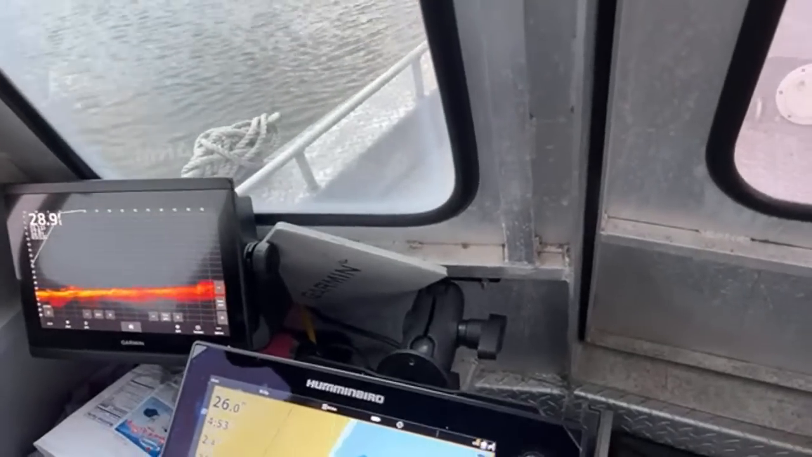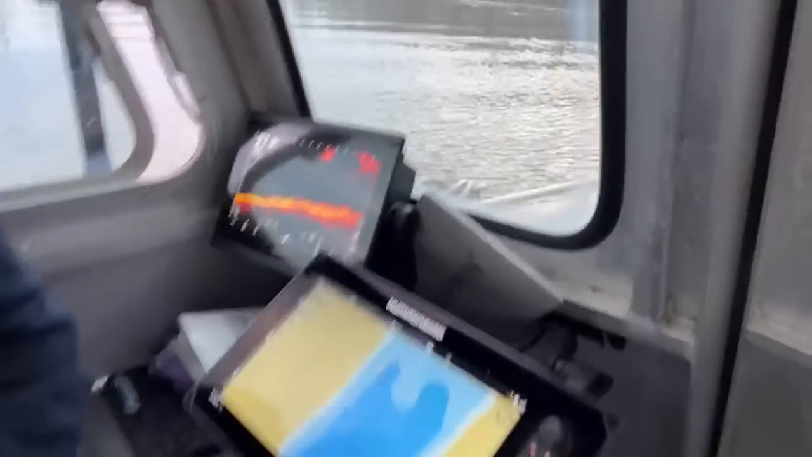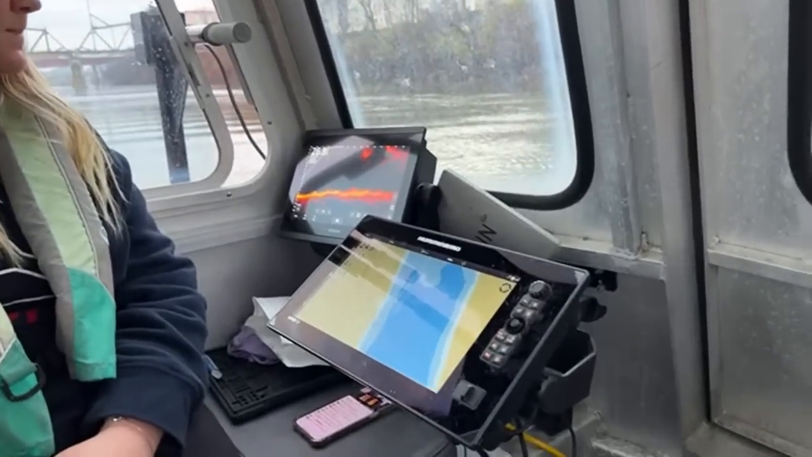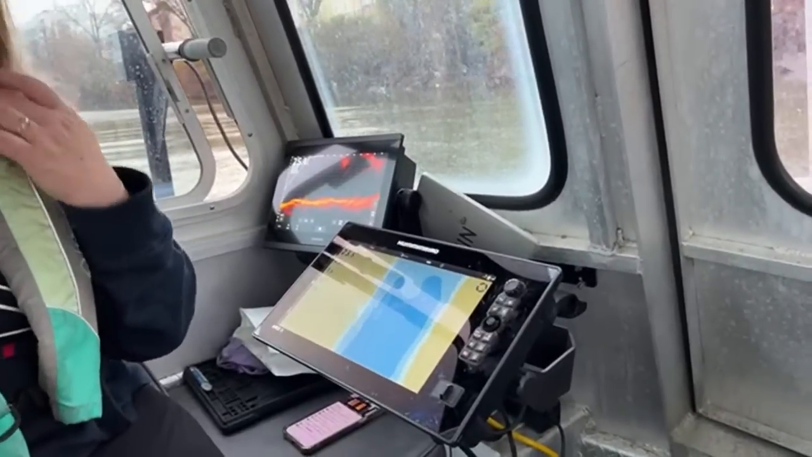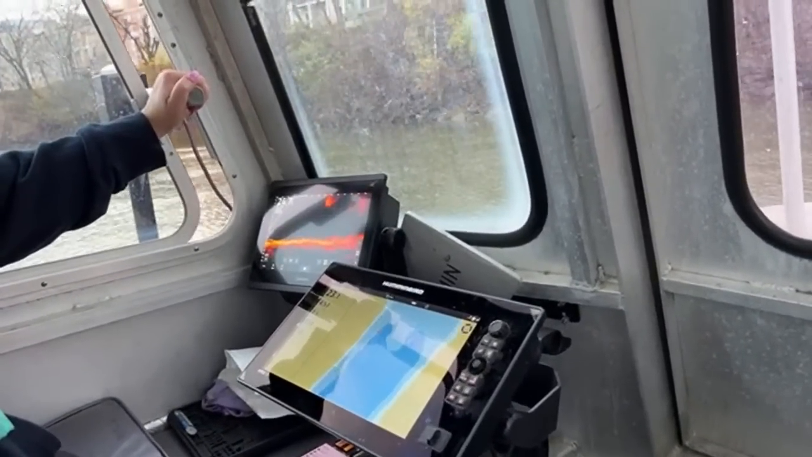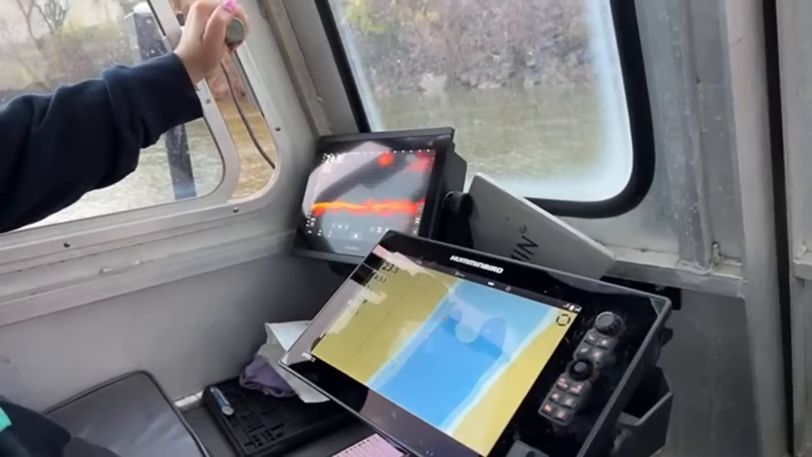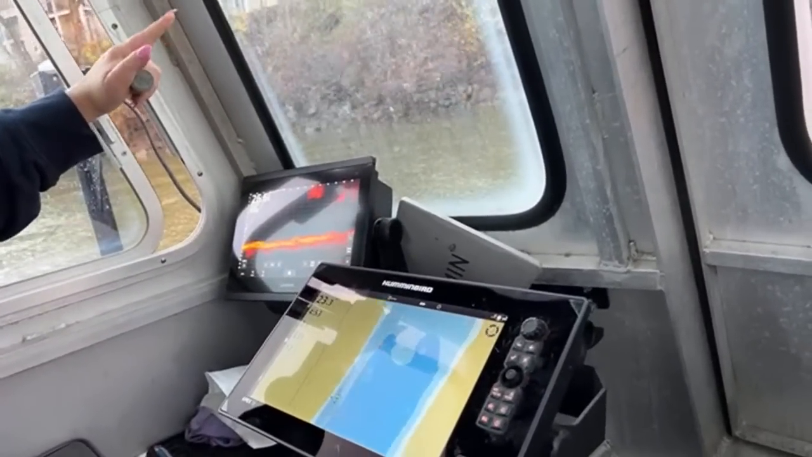All right. Can you spin that to see? All right, go forward. If I go forward, then I'm shooting land.